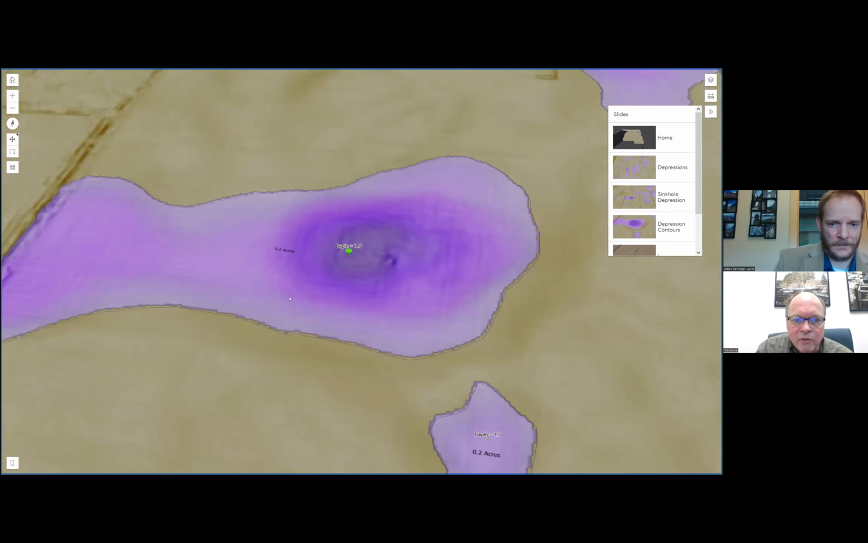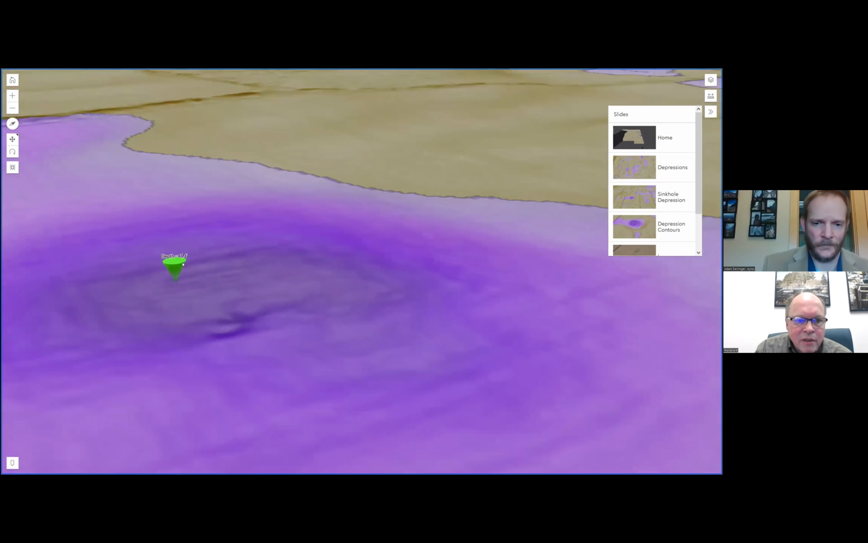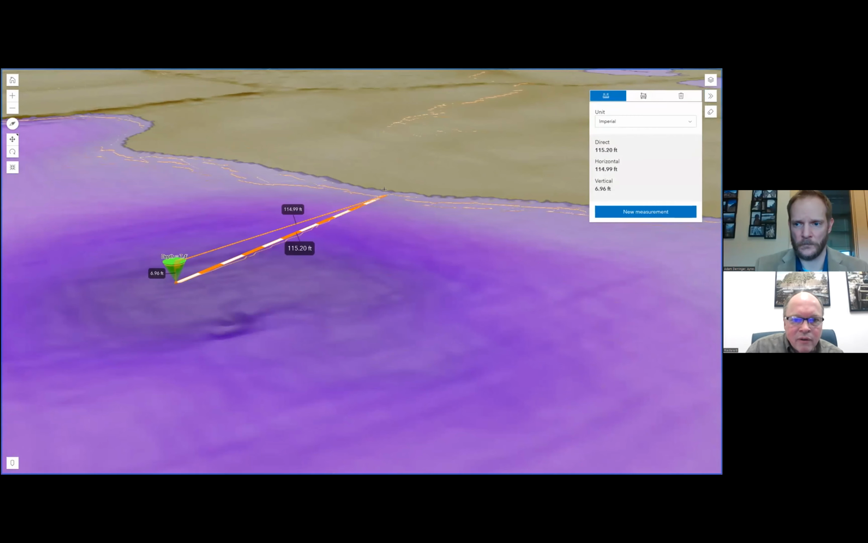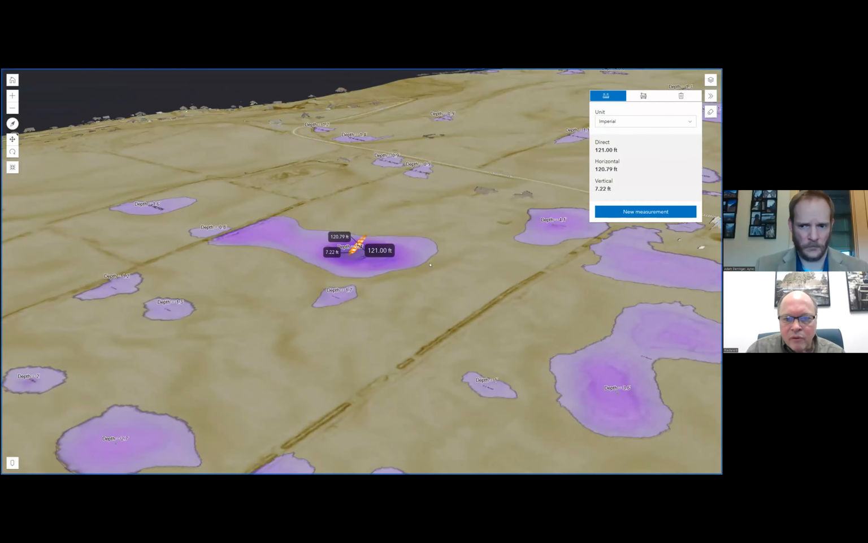So this one's 3.2 acres, and then we have the low point of each depression. Here we're using this graduated symbol to show the depth. And again, we can go in there and measure. If we grab the bottom of that low point of the depression and then go out to the edge, this would be the high point where that depression is full. So it shows you the depth and the low point of each one of those locations.